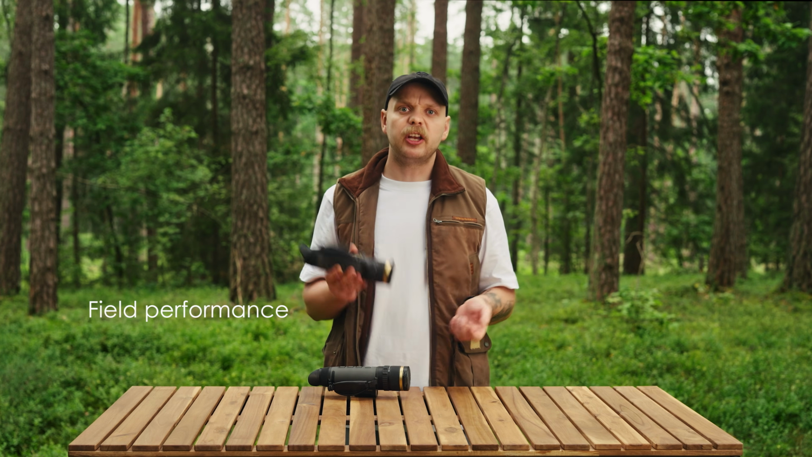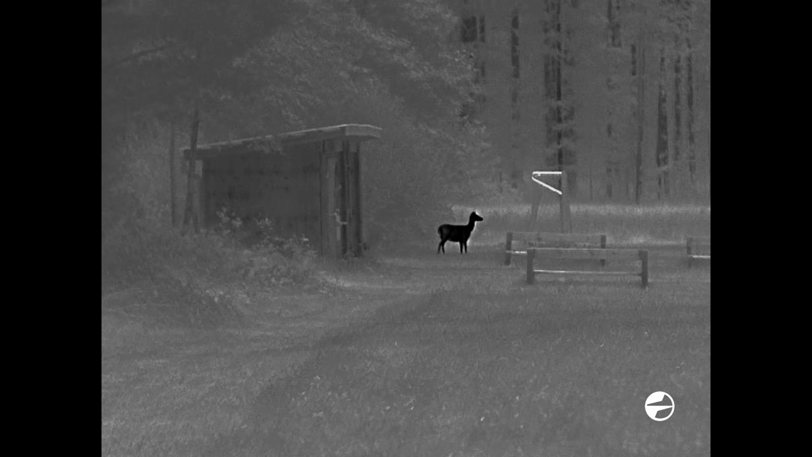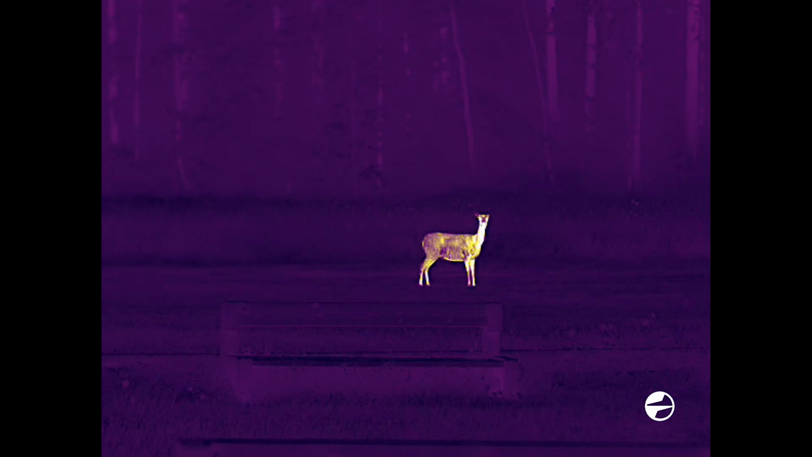Anyone telling you differently is trying to sell you something. Here's how it did in the field. Image quality. The HD sensor earns its place on the identification. I could separate a sow from a boar or a fox from a cat at ranges where lower res units give you a warm smudge. In woodland, it pulled animals off the background cleanly, and in the open, it stayed consistent across the frame.